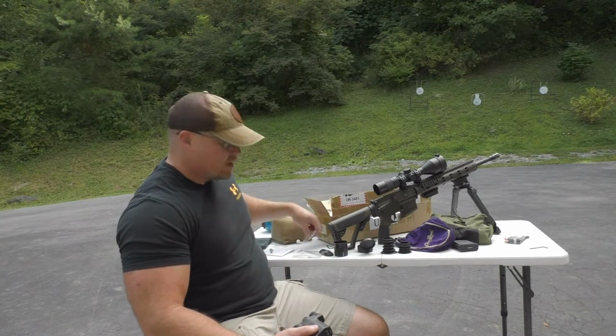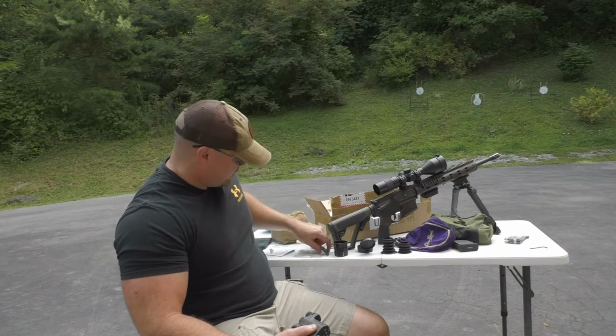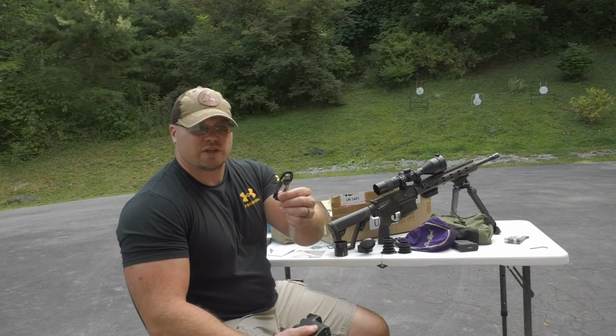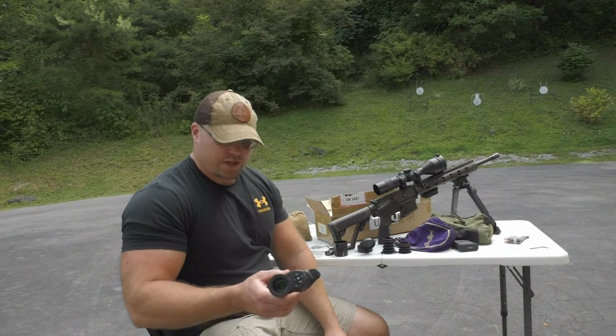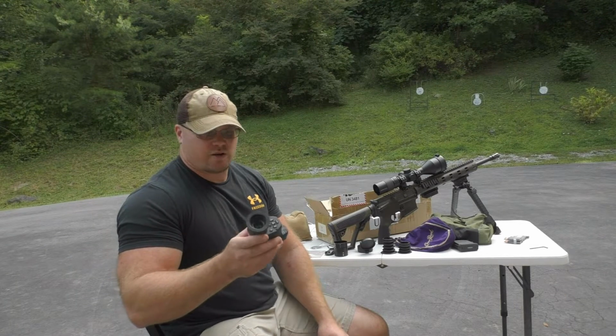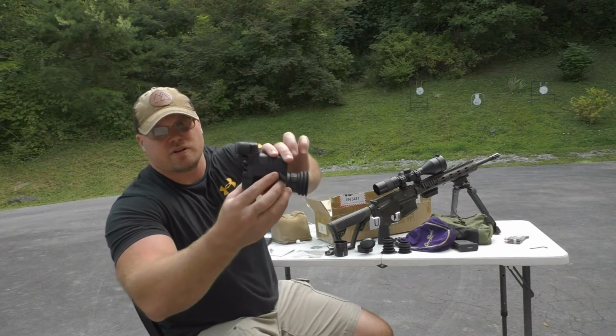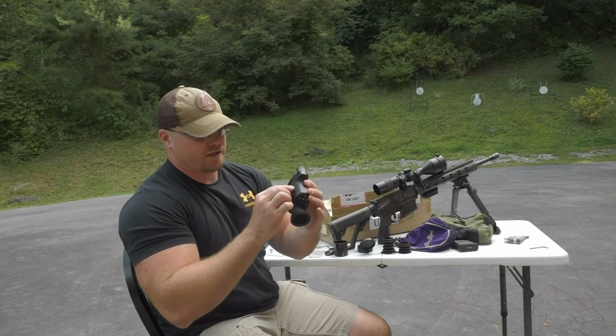Comes with some extra O-rings and some Allen wrenches, your USB port so you can hook that into your computer, transfer things over without taking the SD card out if you didn't want to. But it does come with an SD card. SD card just inserts right here on the side of the unit. It came with the SD card, so you pop that right in.